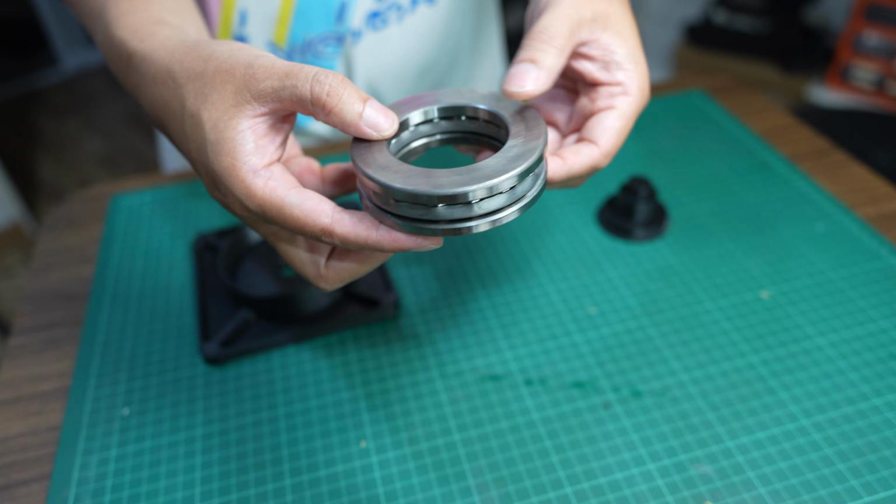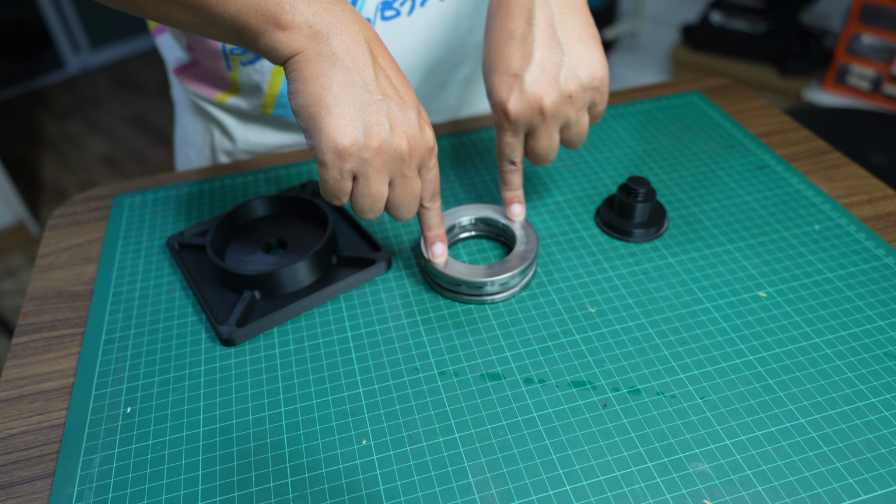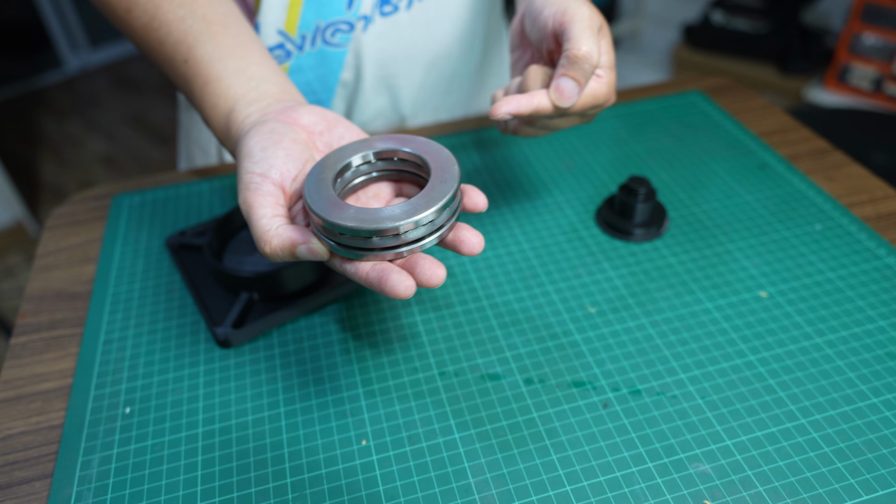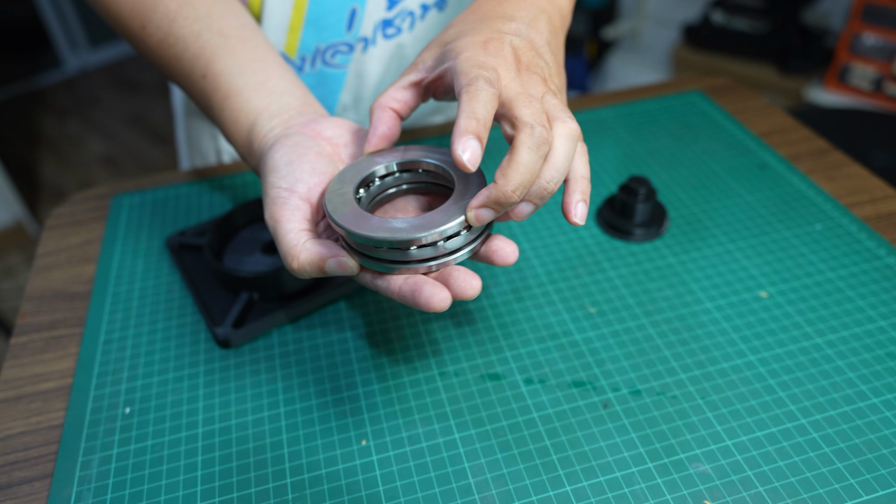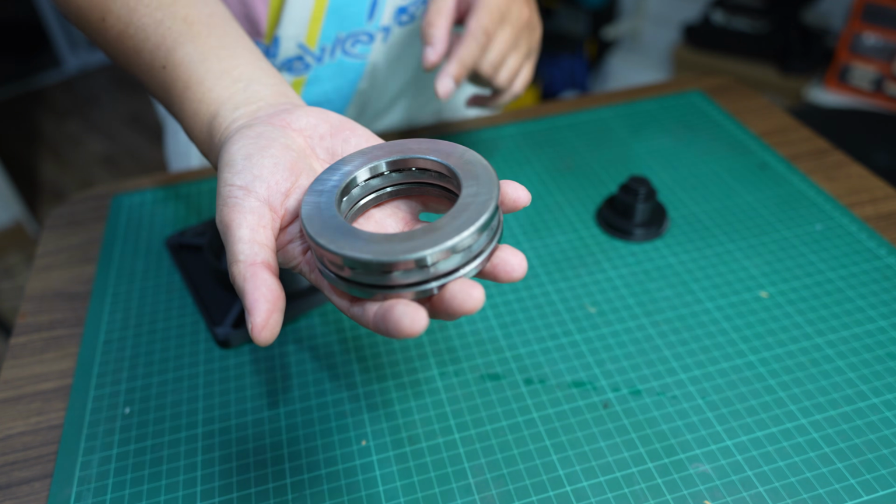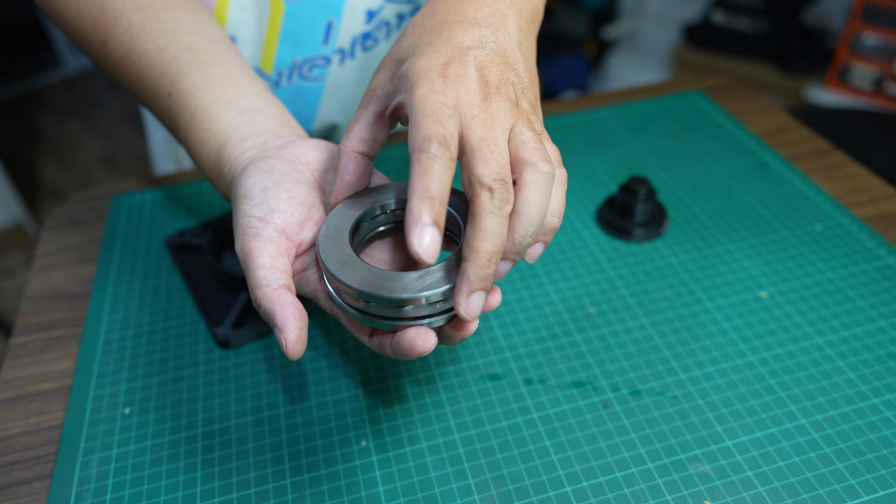So a thrust ball bearing is designed to carry load along the rotation axis. If you apply the load along the side like a regular radial bearing, it will not be able to, because it's going to slip away. The reason that the thrust ball bearing is cheaper is because it's easier to make.